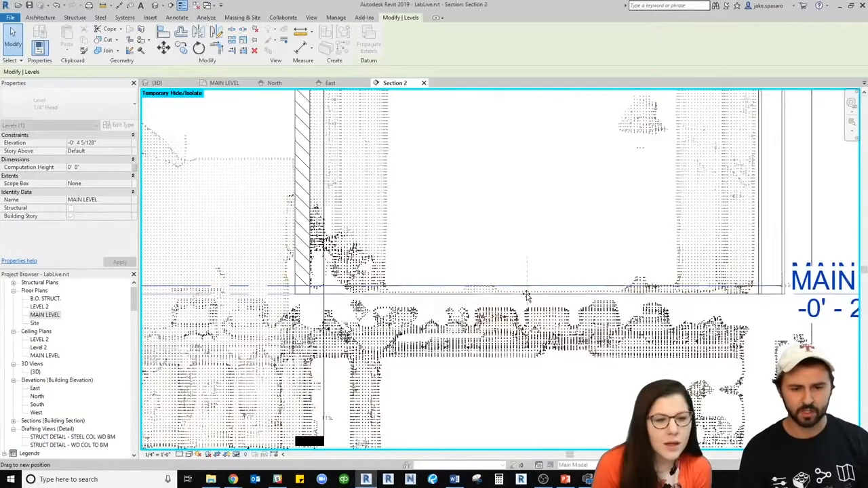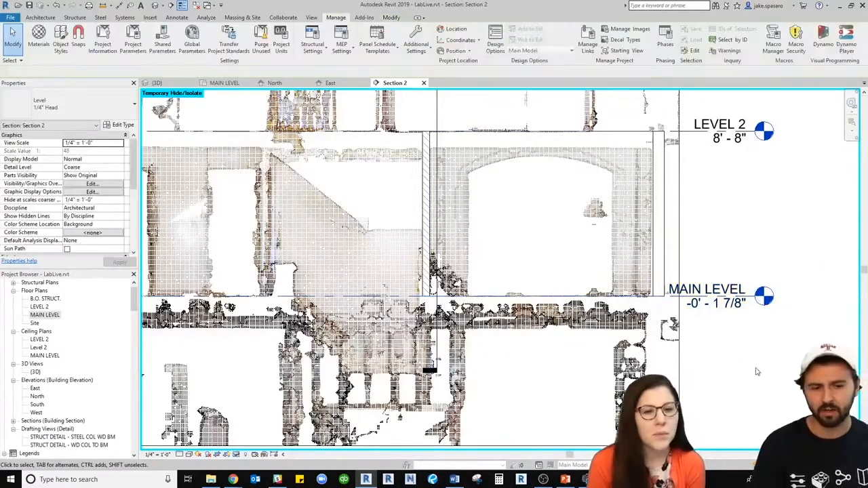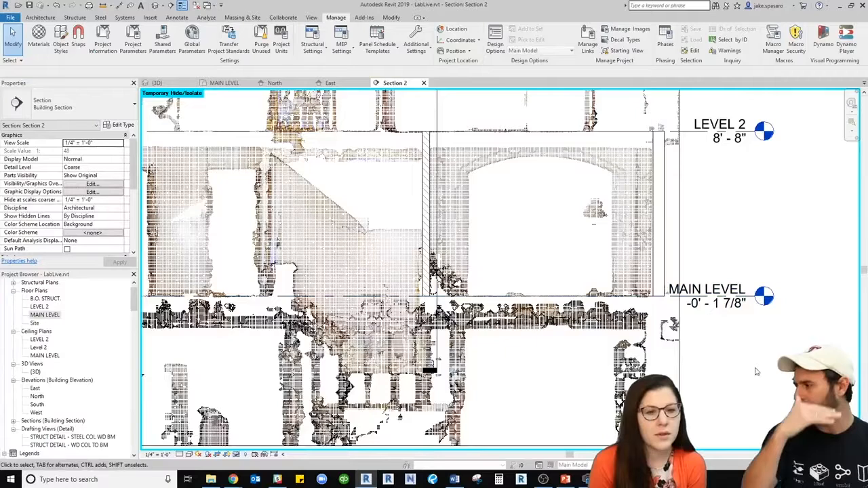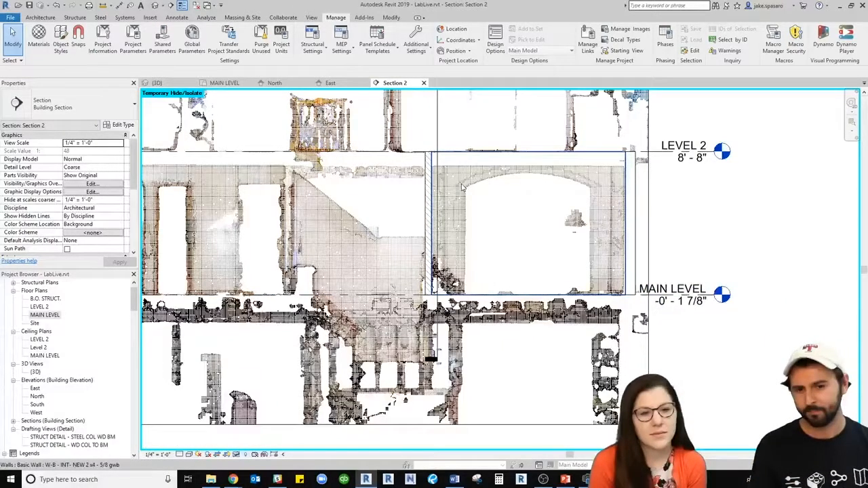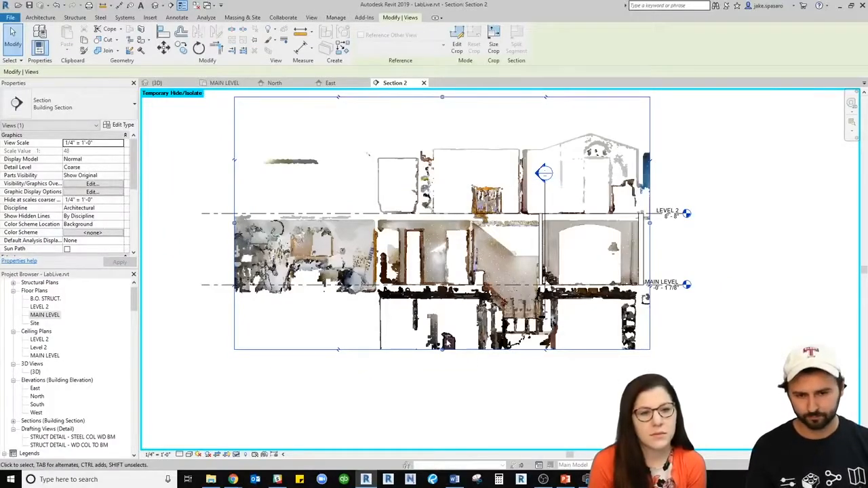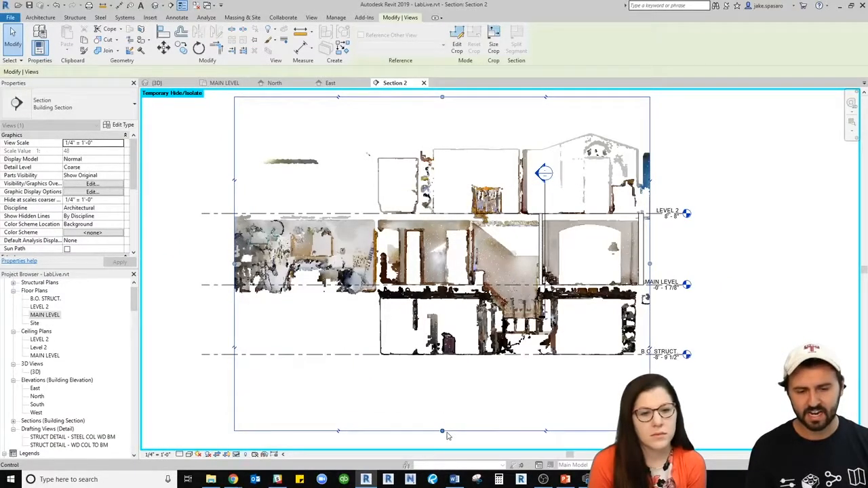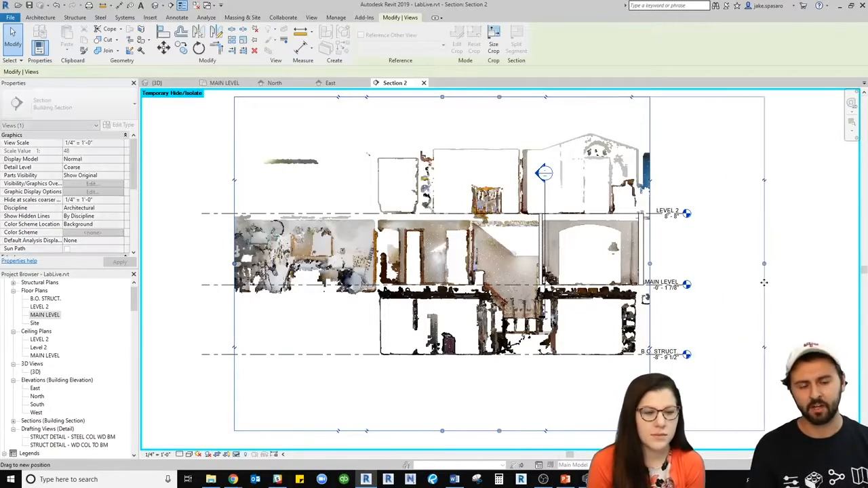I can adjust my main level to it, or I can grab the point cloud and move the point cloud to the main level, which is probably a better way to do it. And this is how I would cut a section straight through, and now I'm able to see where the floor is at every level and define my elevations that way.